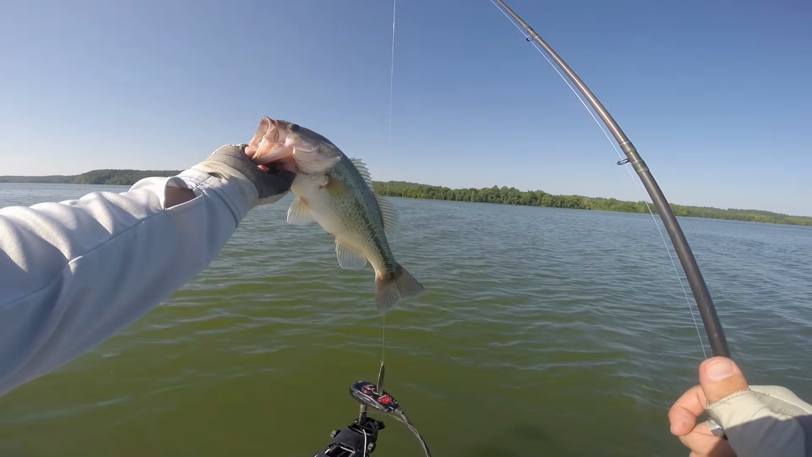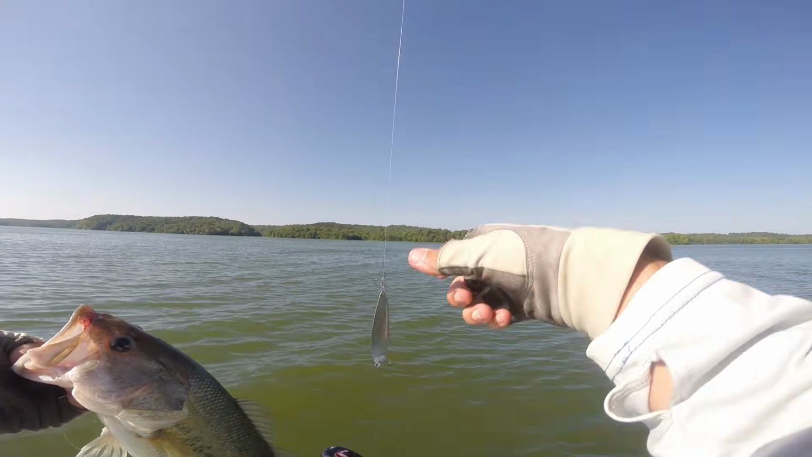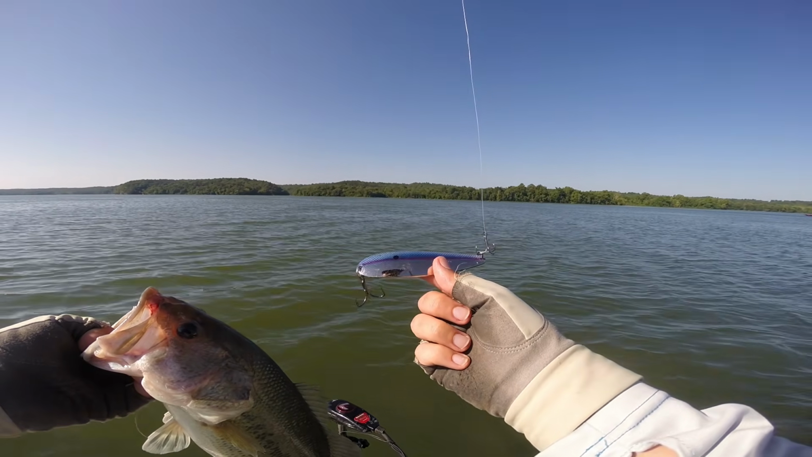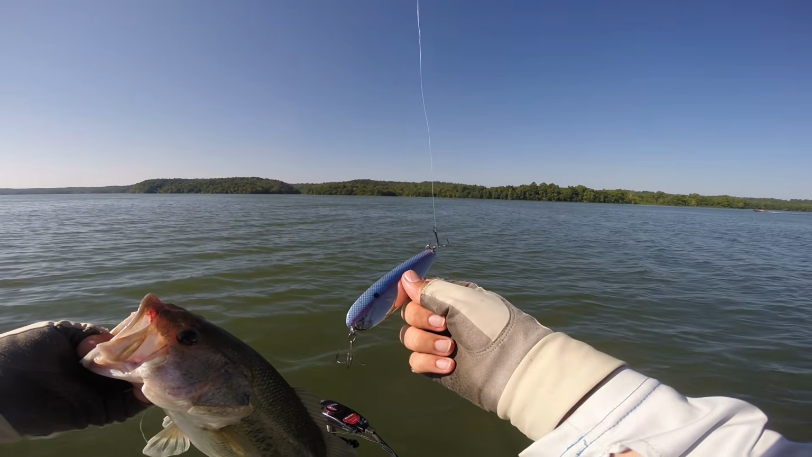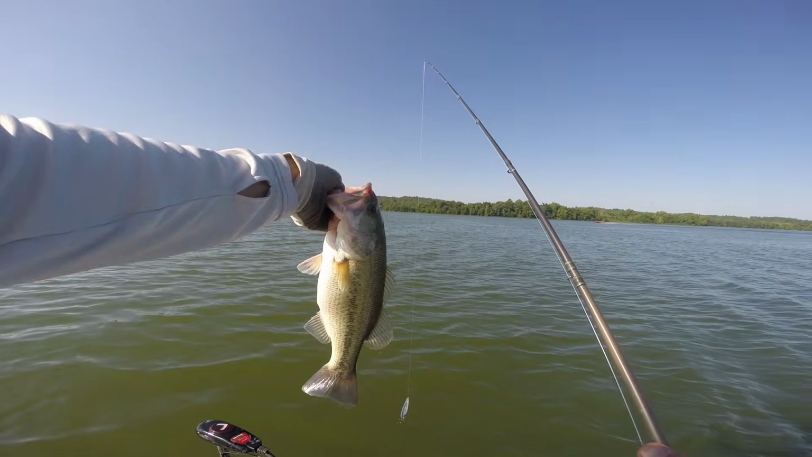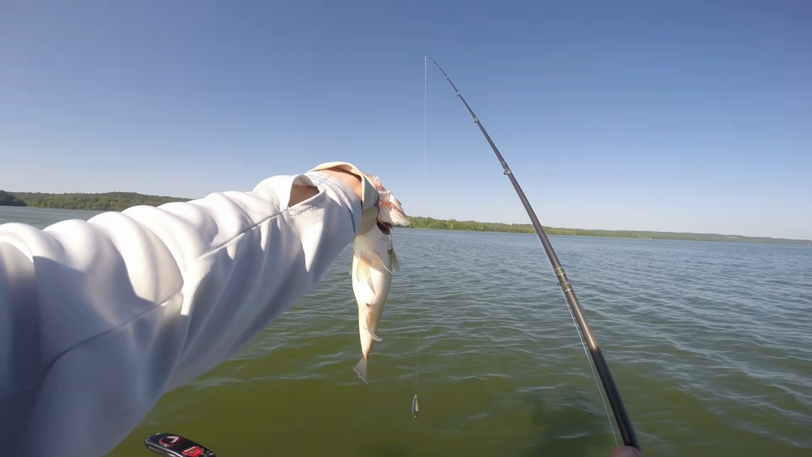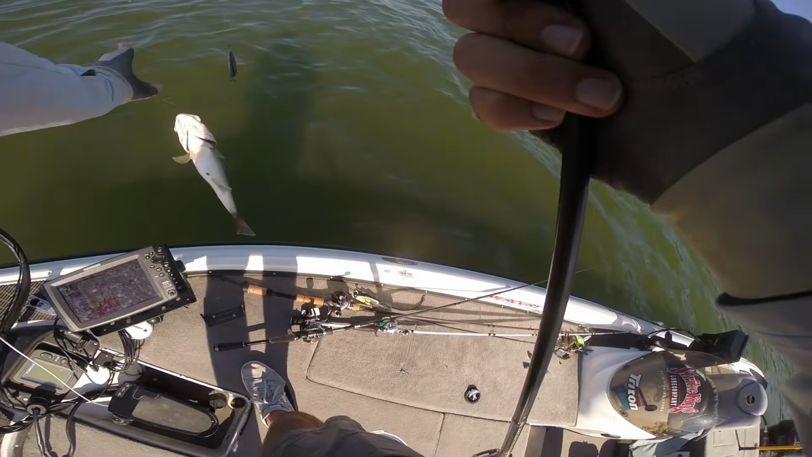There we go, guys. Really nice bass right there. Probably a 2.5, 2.25 pounder, and just got him on that 5.5-inch flutter spoon out here offshore. And I was just jerking that thing 3 to 4 feet off the bottom. And there's some suspended fish out here today, out here in 17 to 22 feet of water on these ledges, and beautiful bass. Let's put them back.